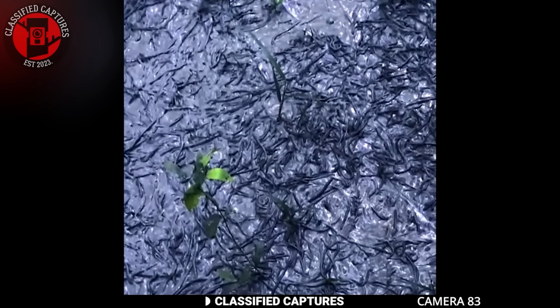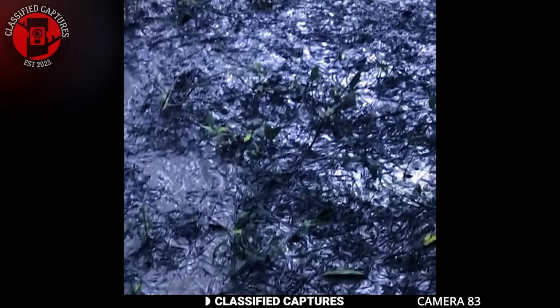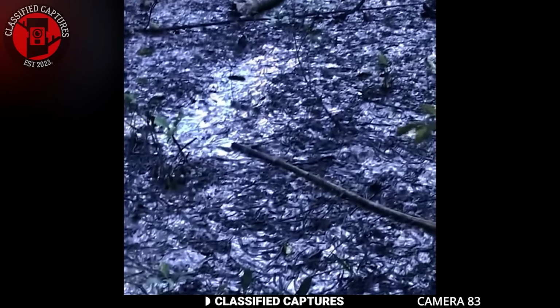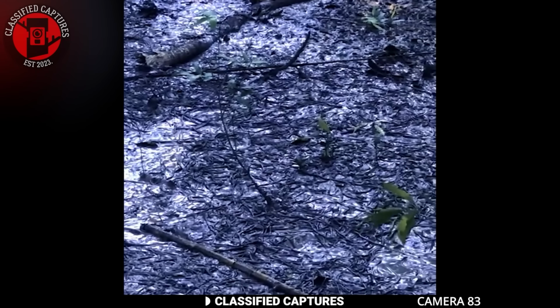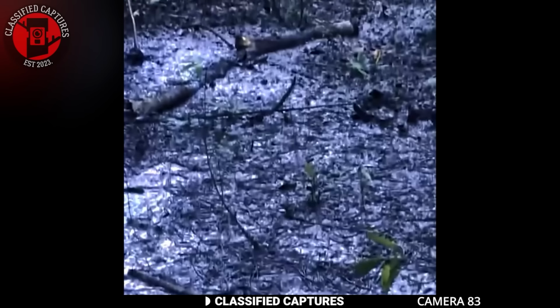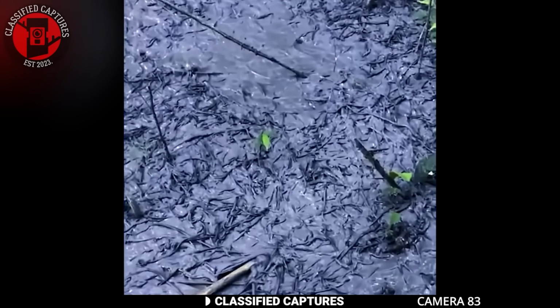He even threw the stick further, and wherever it landed, the same thing happened. The roots moved again. It's bizarre, like the ground itself is responding. Could this be some kind of natural phenomenon, or is there something more mysterious at play here? What do you think?